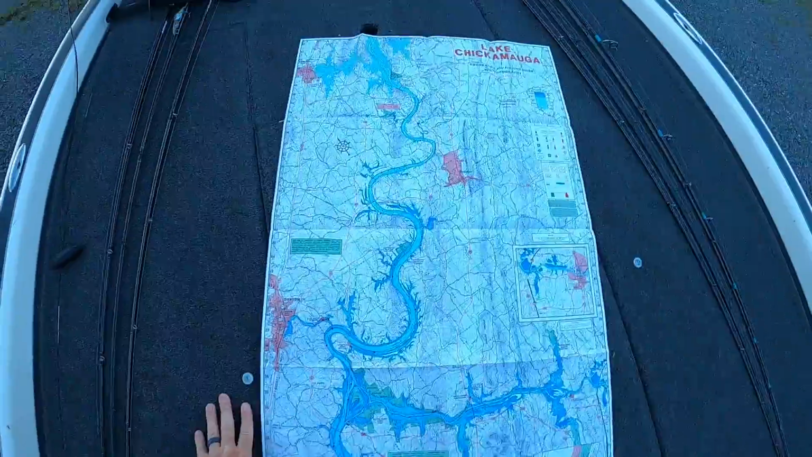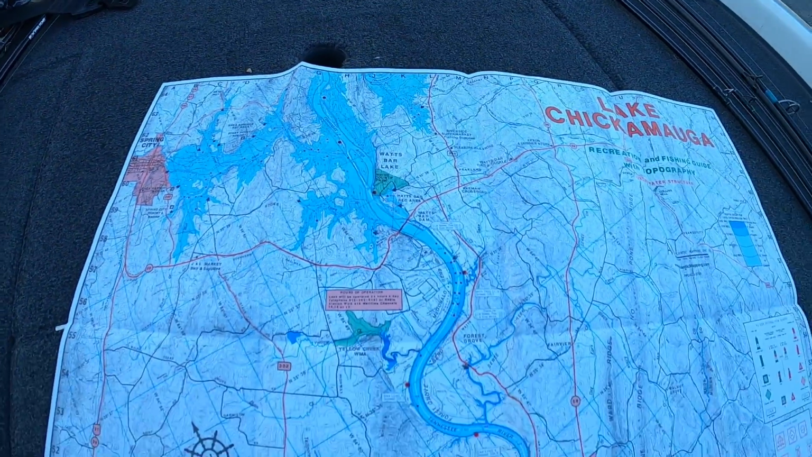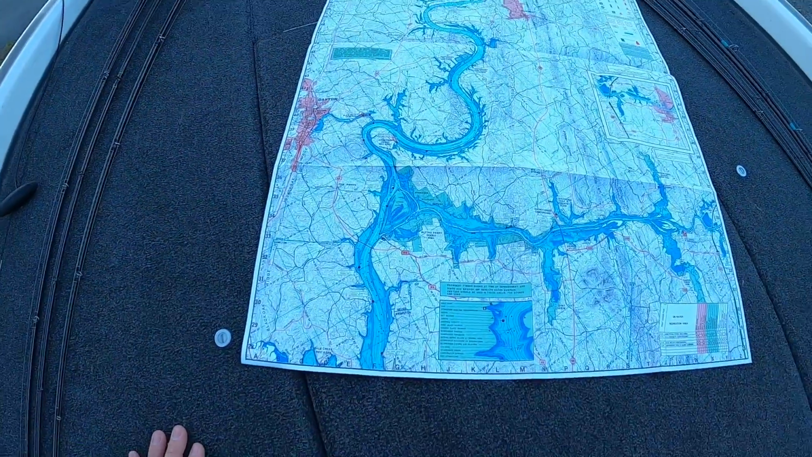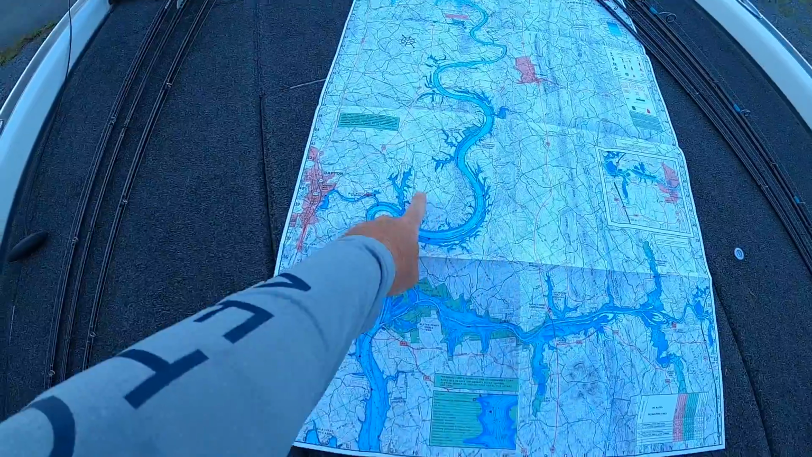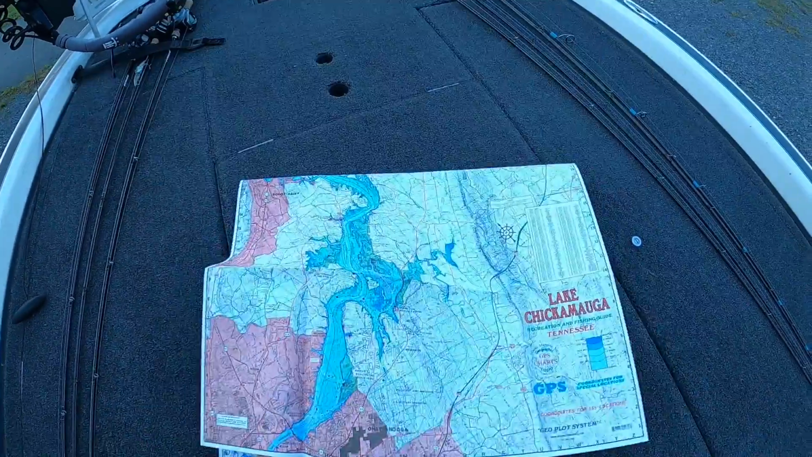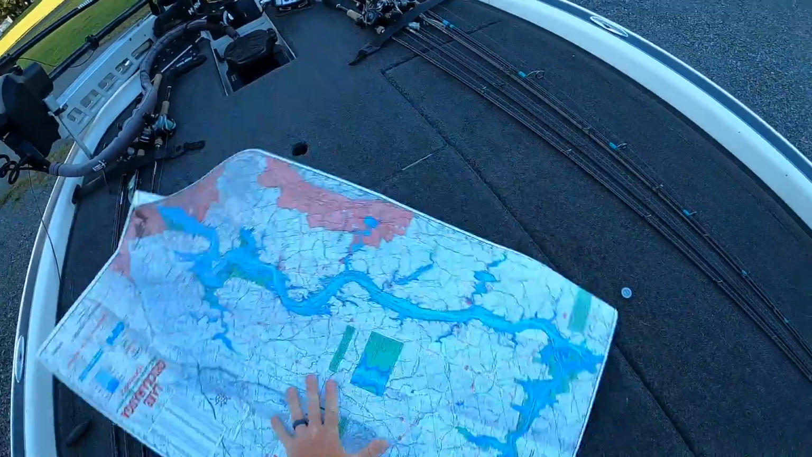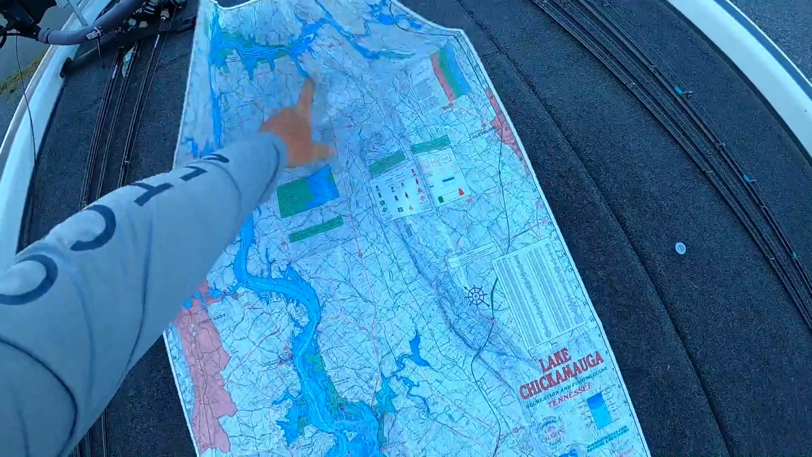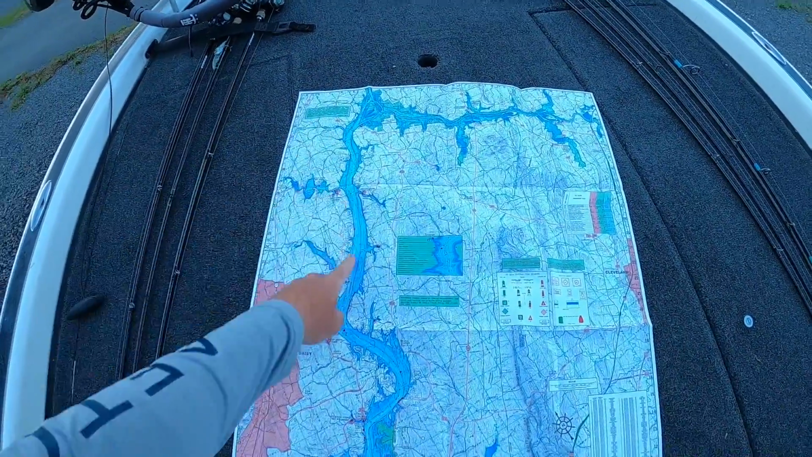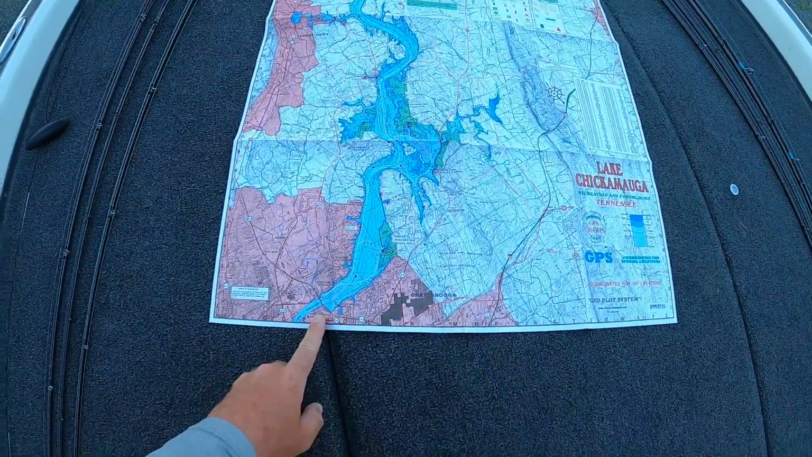All right, now this is the upper end of Chickamauga. That's Watts Bar up there. Then you come down the river, and that brings you about halfway down the lake. This is the Hiwassee River. This is the Tennessee River. Now, the first thing we did when we were here before was, well, thank you, wind, turn that map over. Now, there's the Hiwassee again, coming down to the main lake and ultimately the dam.